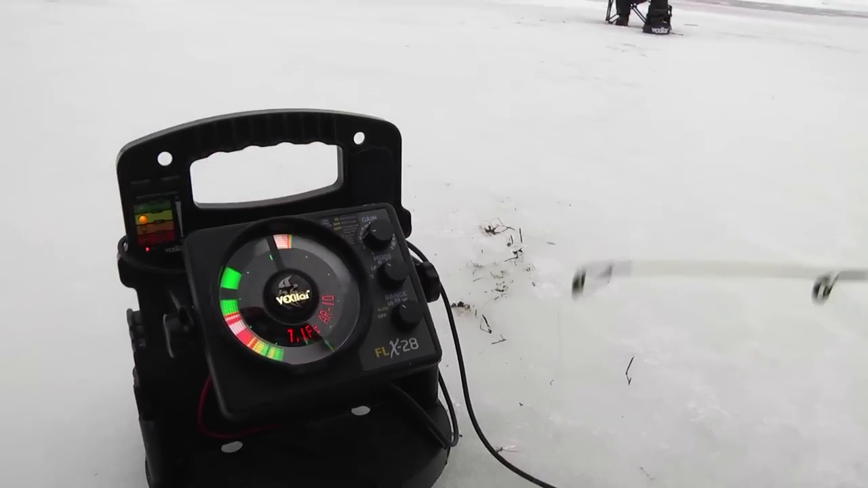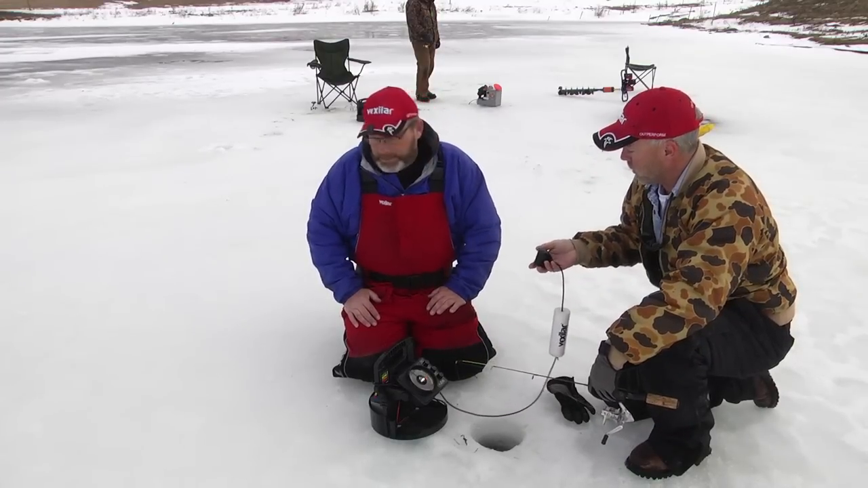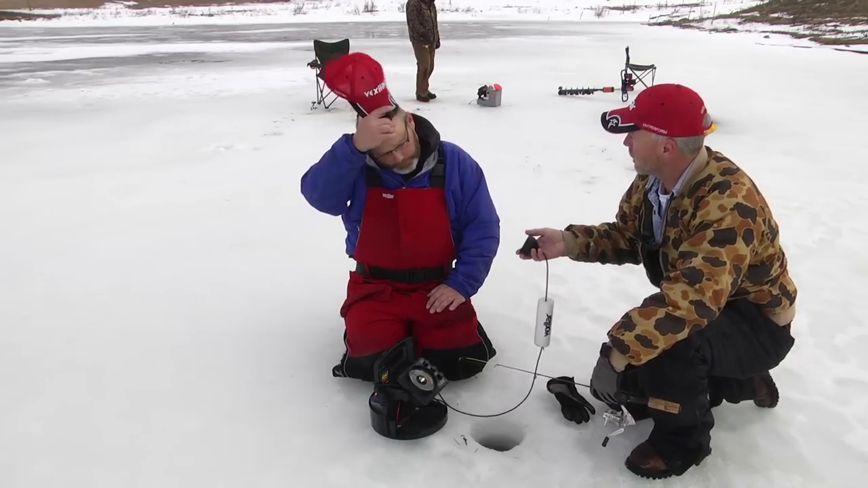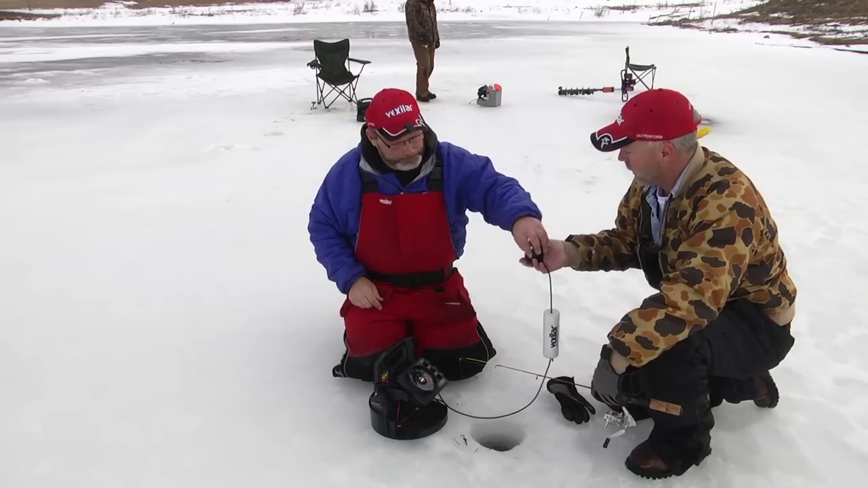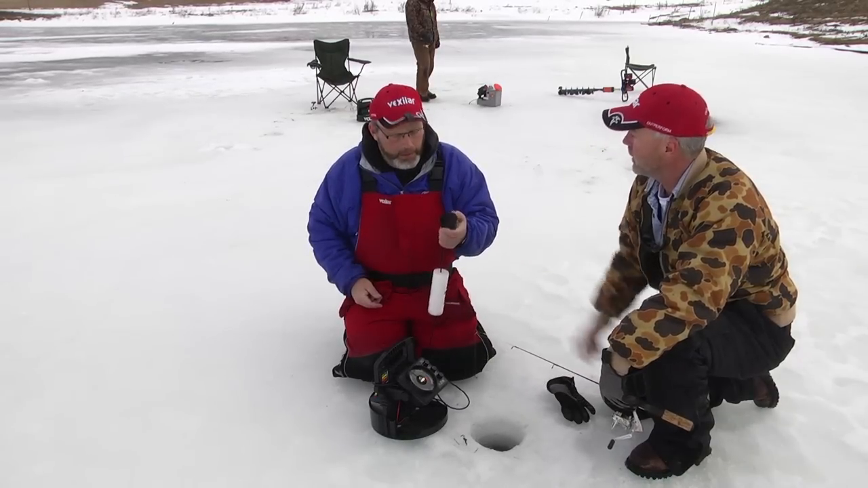This transducer, what's the life expectancy out of these, or what can people do that harm them? I'm sure with all of them out there that you see failures. What is the most common thing people do to make their transducer fail?